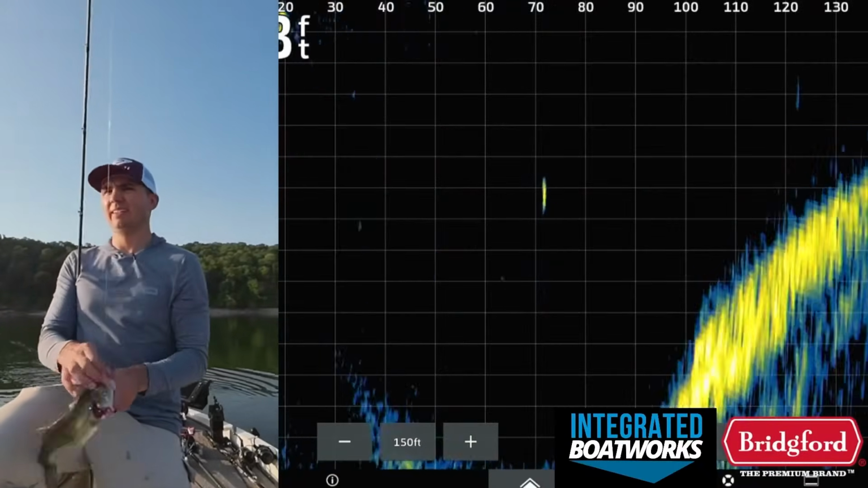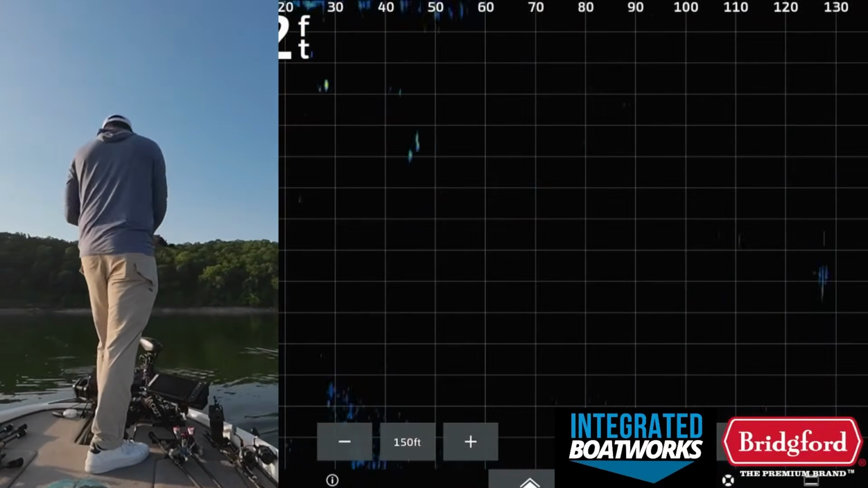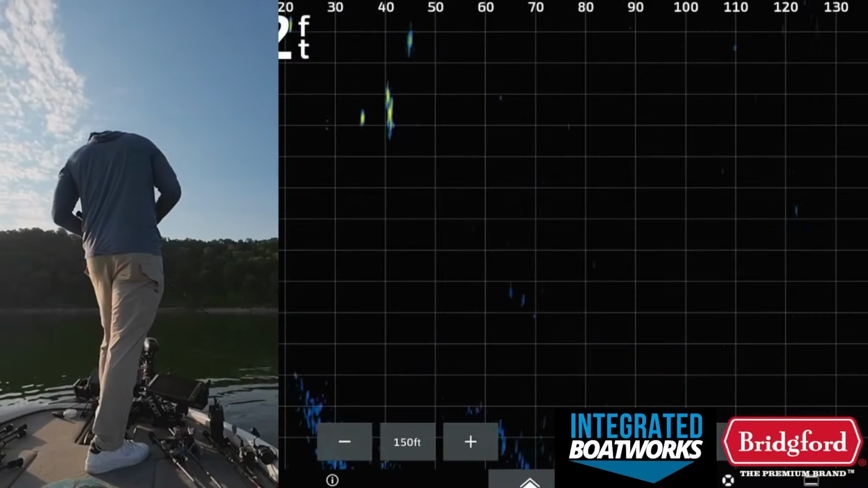Schoolers out here. I want to see if there's any better quality schoolers though, because there's a lot of them out here. Wow, they follow that fish all the way back to the boat. Look at them all underneath there.